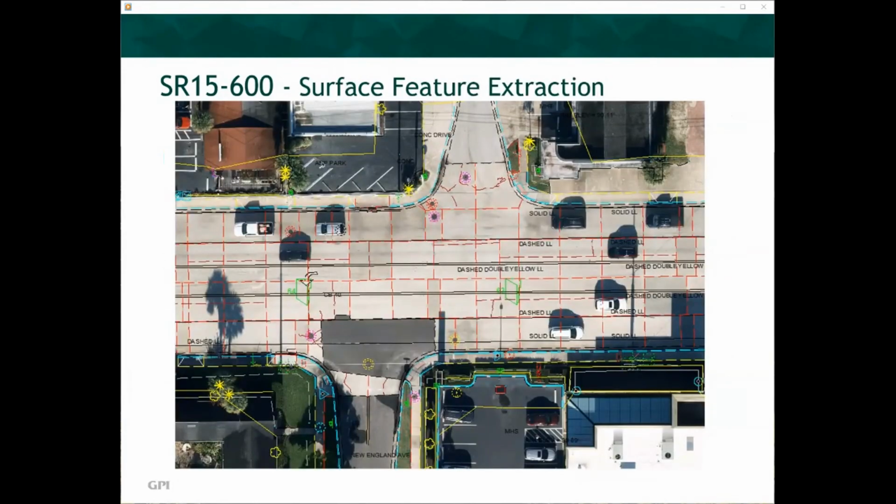Using the collected mobile LiDAR, the seams and cracks in the concrete pavement can be mapped via feature extraction. This image is for the same sample set for State Route 15 in Florida. The methodology again will allow engineers and planners to see actual surface conditions in the field without ever leaving their office.